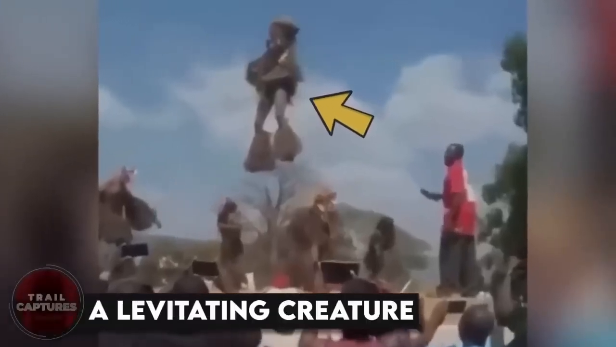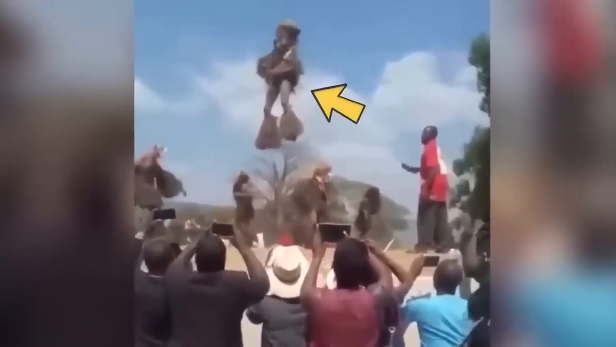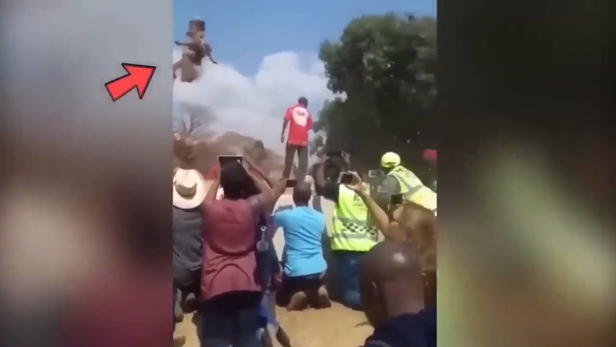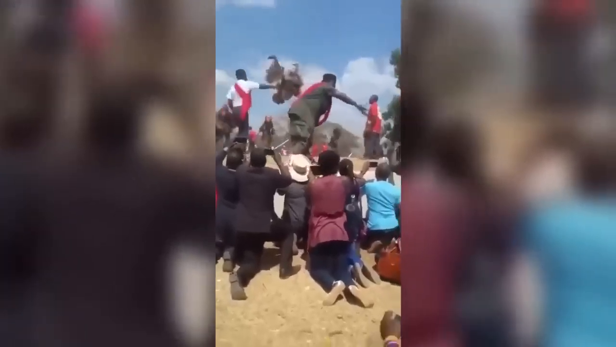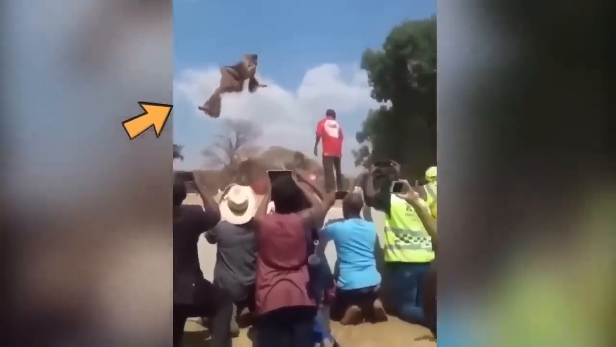A levitating creature. Whether it was an extraterrestrial being or simply an optical illusion, this video is fascinating to watch. A large group of individuals gathered to witness this bizarre creature, which appeared to be levitating in mid-air while wearing wings on its arms and feet. Although it resembled a mermaid or an alien, it actually looked more like a boy. However, the reality behind the levitation was not as mysterious as it seemed. In fact, it was just a simple trick involving thin strings that helped the individual hover in the air.